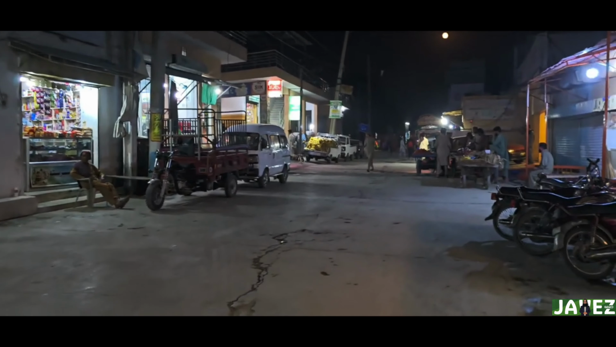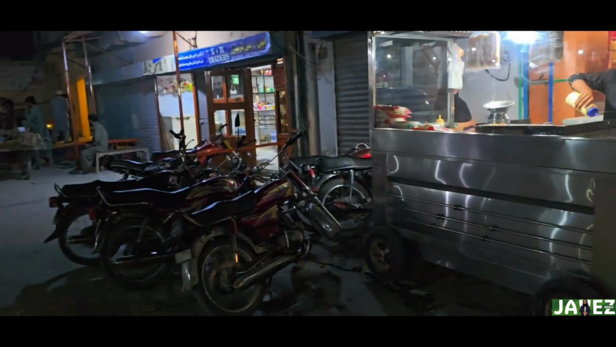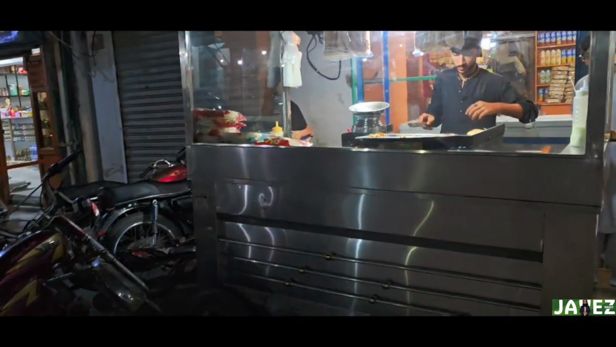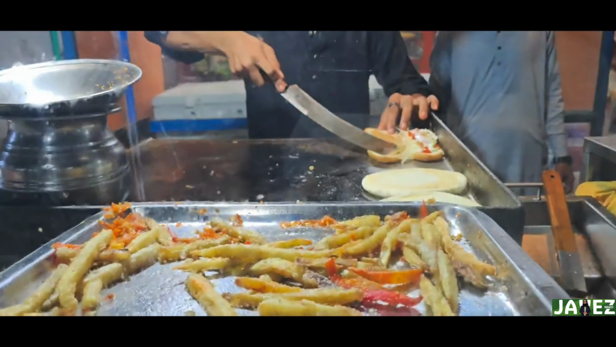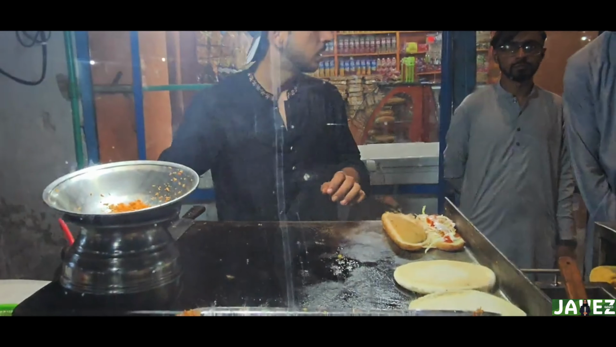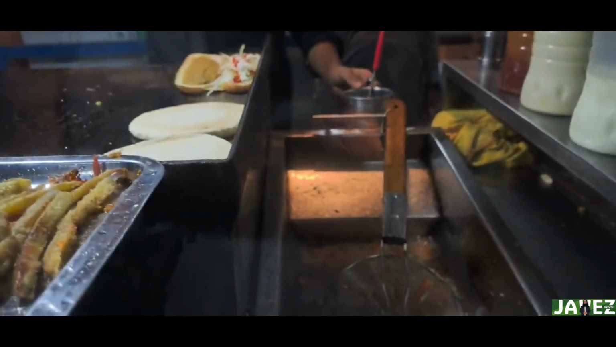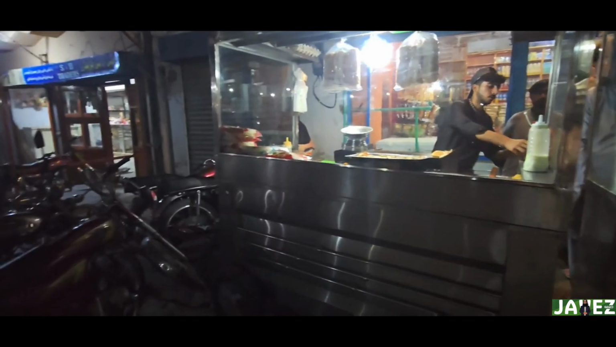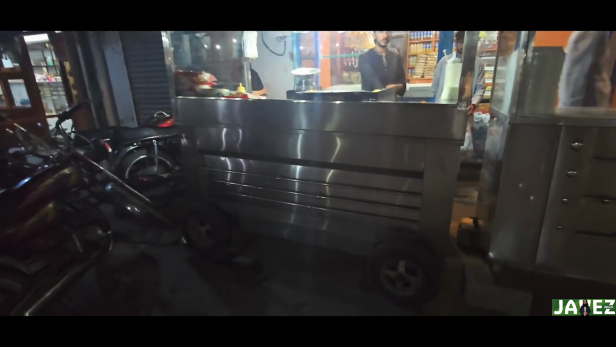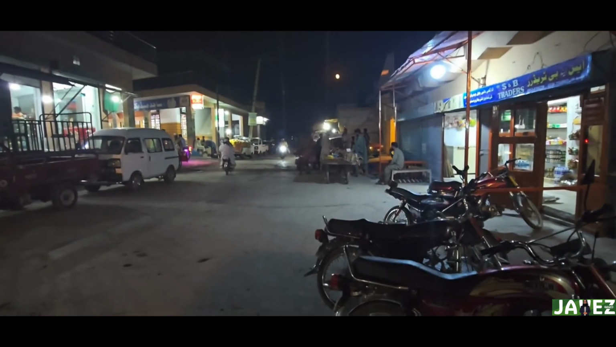Motorcycle. Oh, burgers. Burger. Assalamu alaikum. Look, there's some burgers going on. There we go, look. And some chips. Look on the other side. There's some frying going on. And a little metal cart, I suppose. Alhamdulillah. Somebody's shouting from the back, how are you?